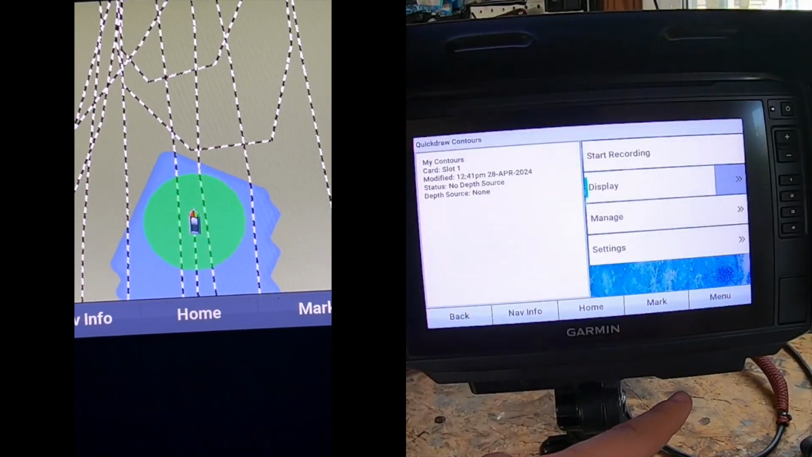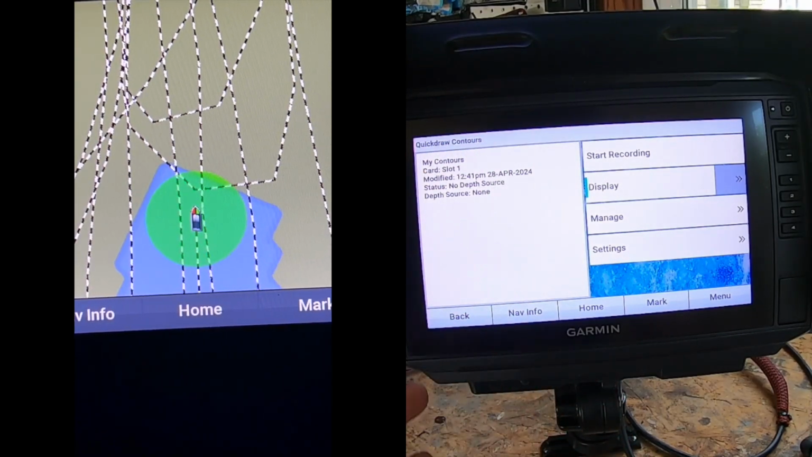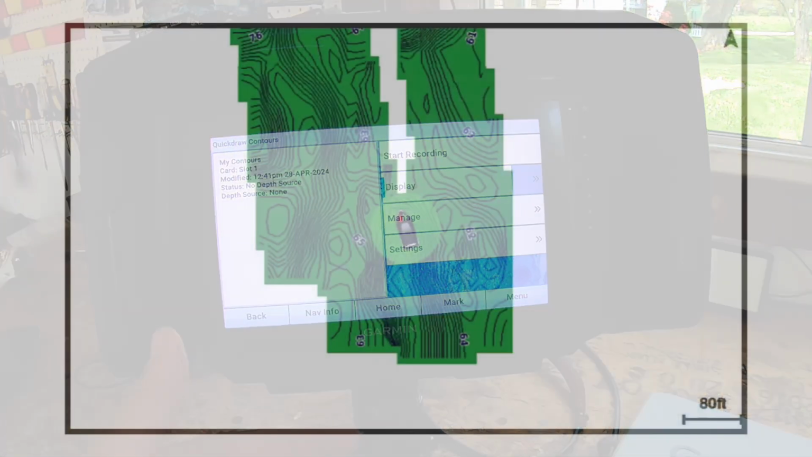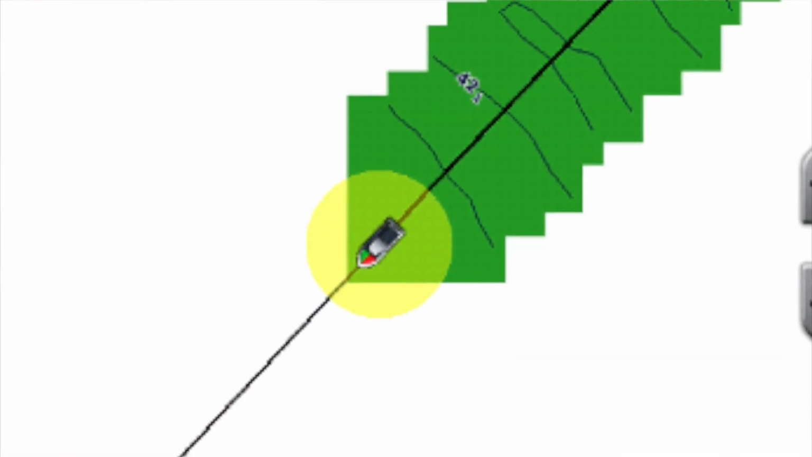So when the Garmin Quick Draw Contours records data, a colored circle surrounds your vessel, right? And the circle represents the approximate area of the map that is being scanned by each pass. There are 3 different colors that circle will be. There will either be a green circle, which indicates good depth and a GPS position and a speed under 10 miles an hour. A yellow circle, right?